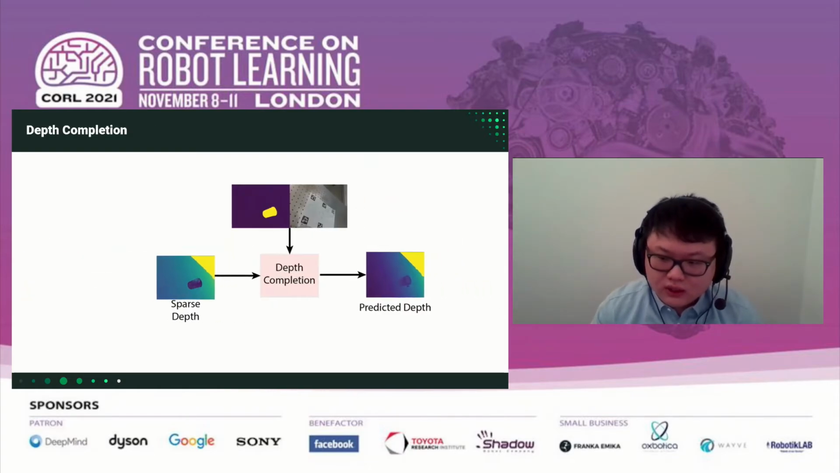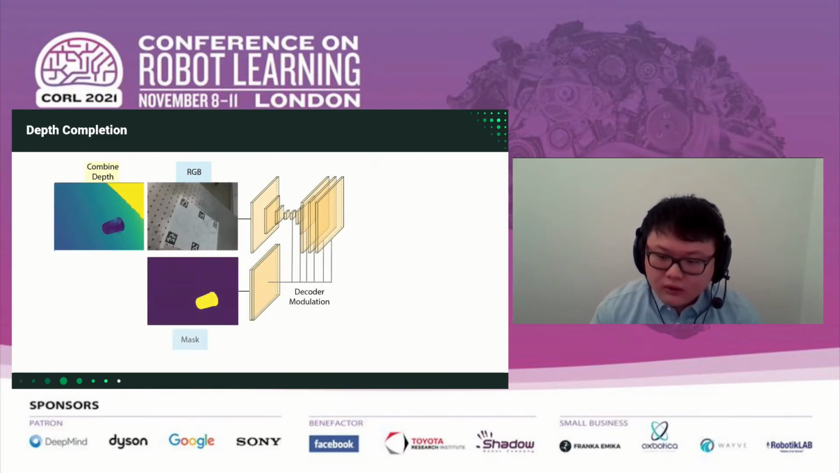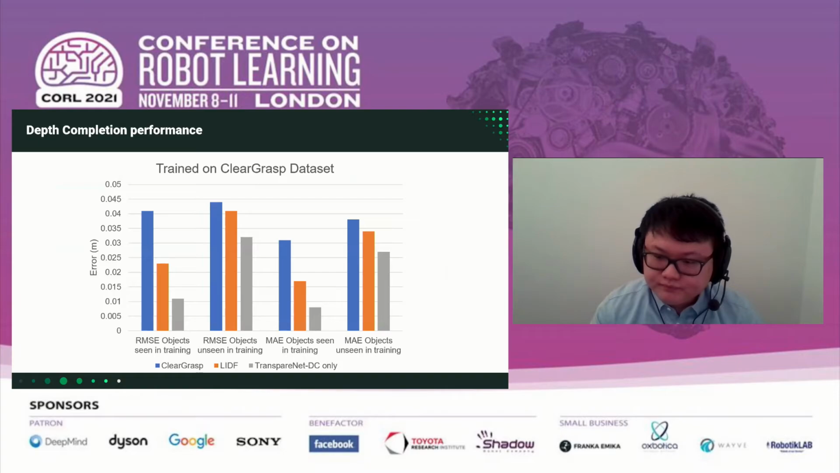Now let's look at our depth completion part. Our depth completion module takes the sparse depths from the point cloud completion module and the RGB image and uses them as the input for a refinement-based encoder-decoder network. And we use a decoder modulation branch and take the mask as the branch input. This is aimed to focus the network's attention to complete the depths only within the transparent object regions. And finally, we output the final depths.